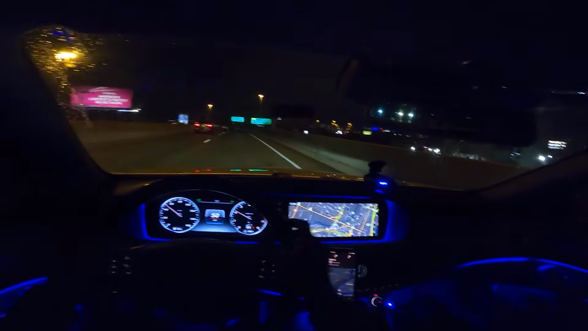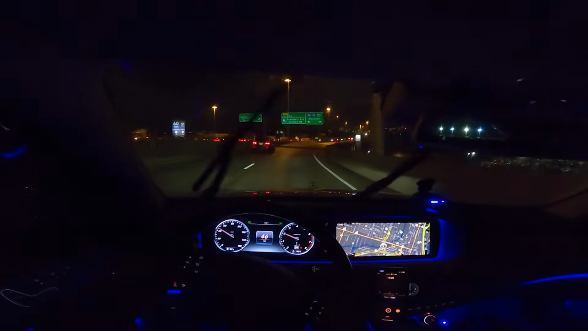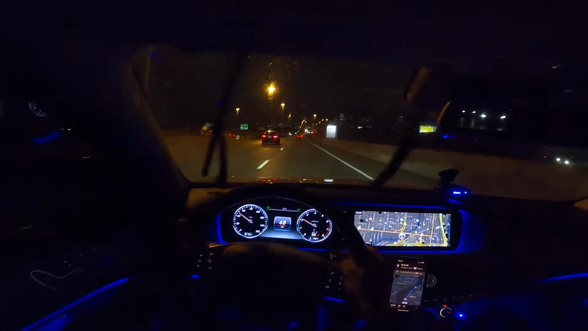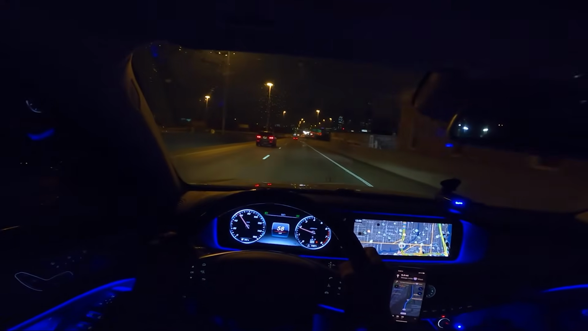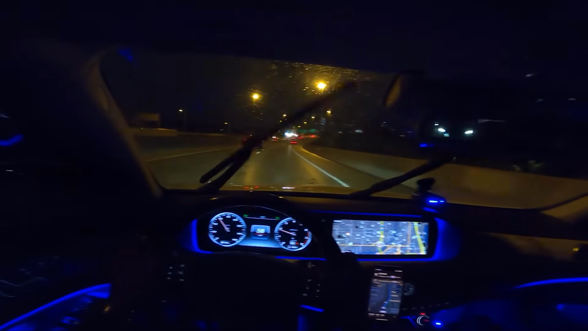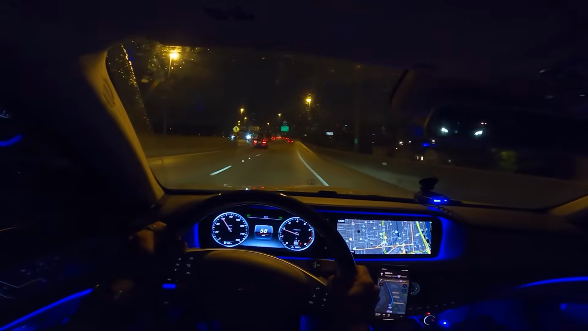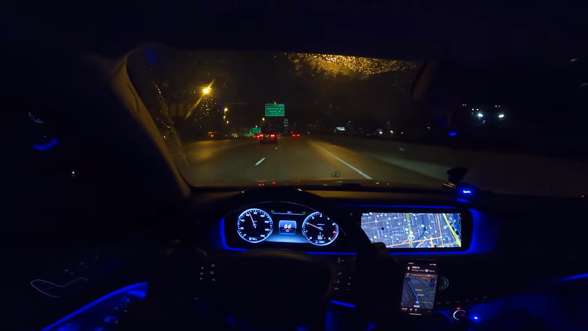Look at that beautiful view. That's just stunning. That view never gets old. Never ever gets old, no matter how many times you come here.